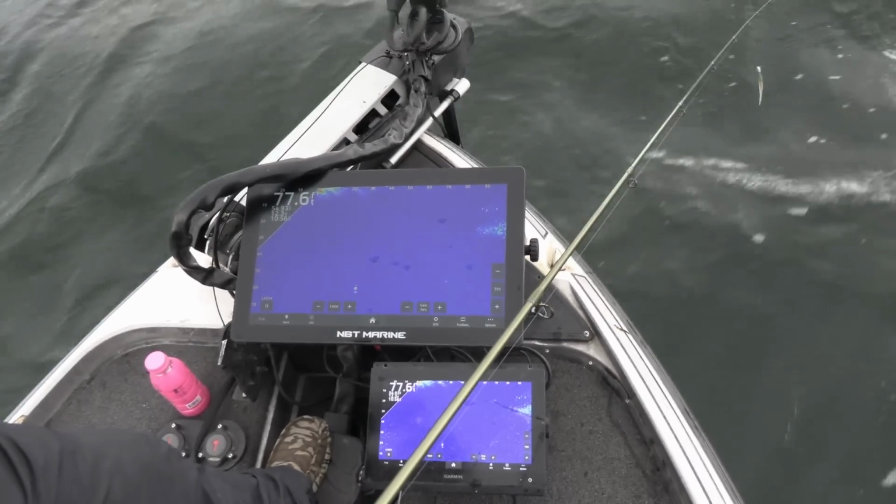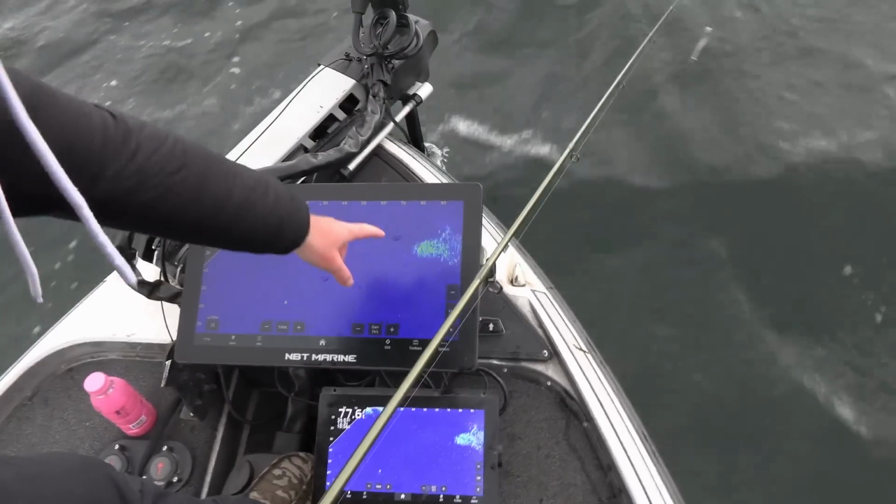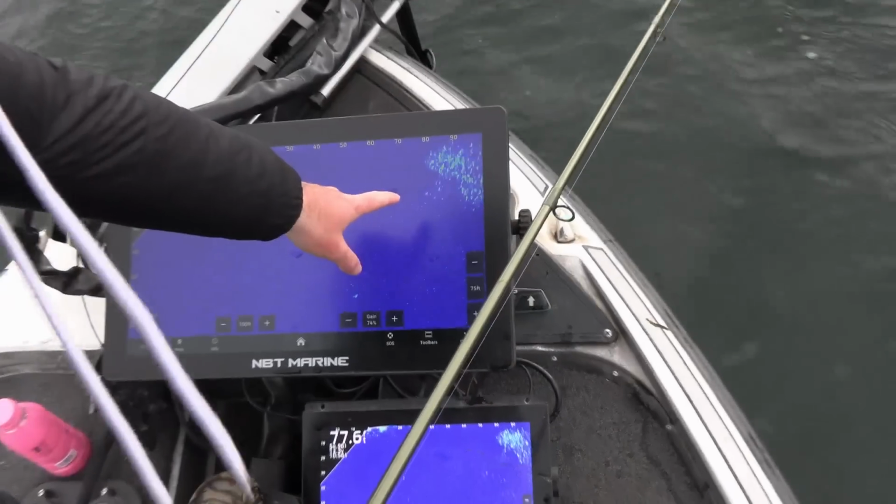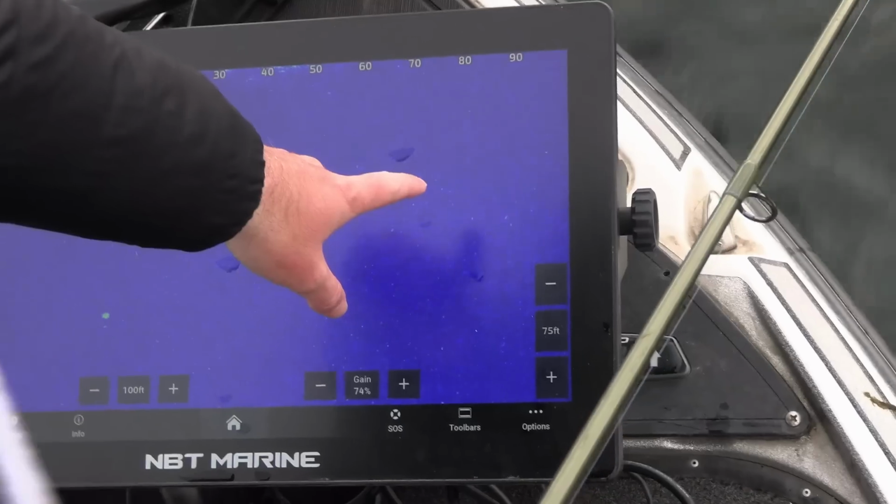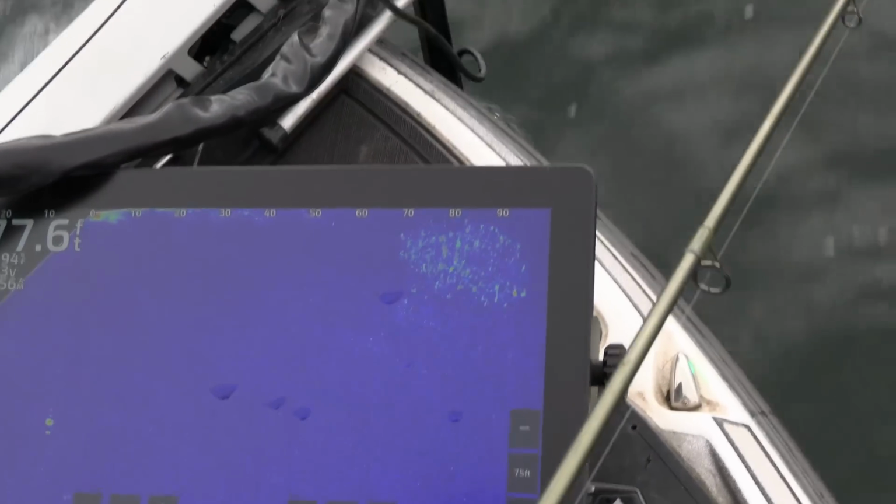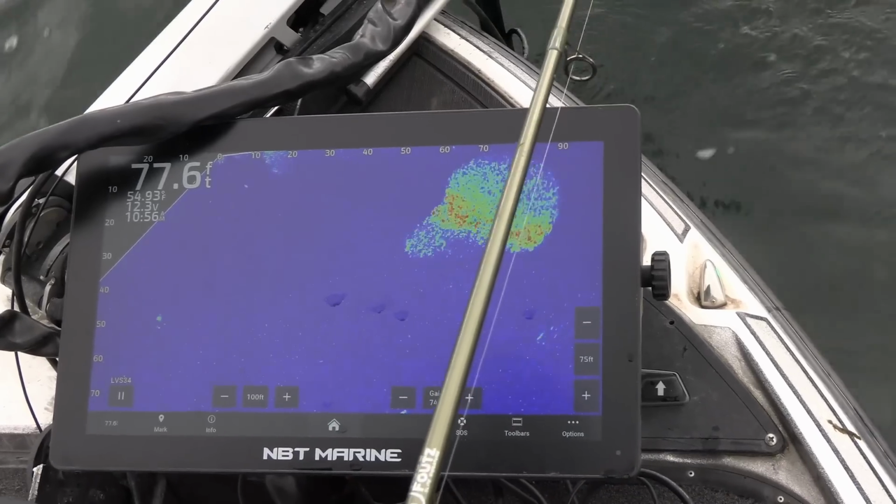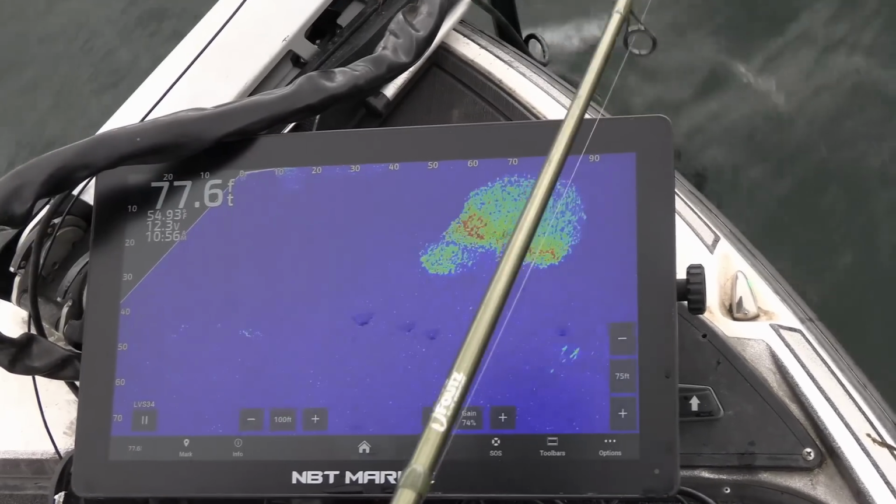Rough day to be a minnow. Alright, there's some, can't see them, they're in this bait. Where are they at? They're in the middle of this bait. Sure, I can see them. You gotta push all the way to the top. They're right here. Up front.